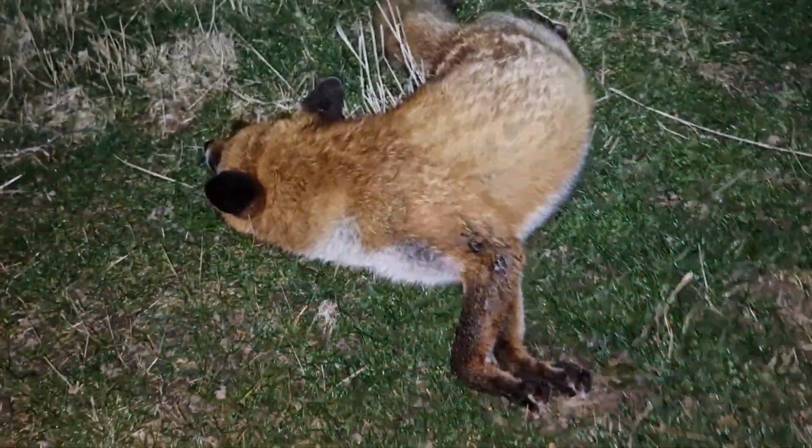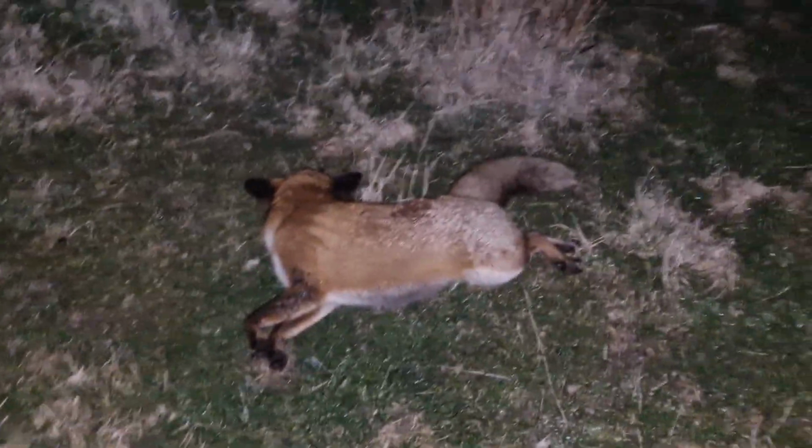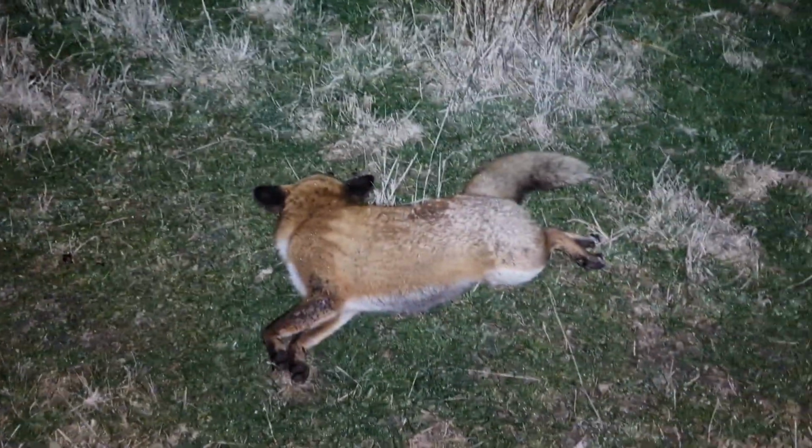And yeah, nice. Don't actually know what this one is yet, I haven't looked. Nice big dog fox. So yeah, right around the lambing pace too. That's awesome. You can see it's starting to drizzle a bit. I think my evening might be cut short, but I really want to get off in that direction, see if I can find that fourth fox.